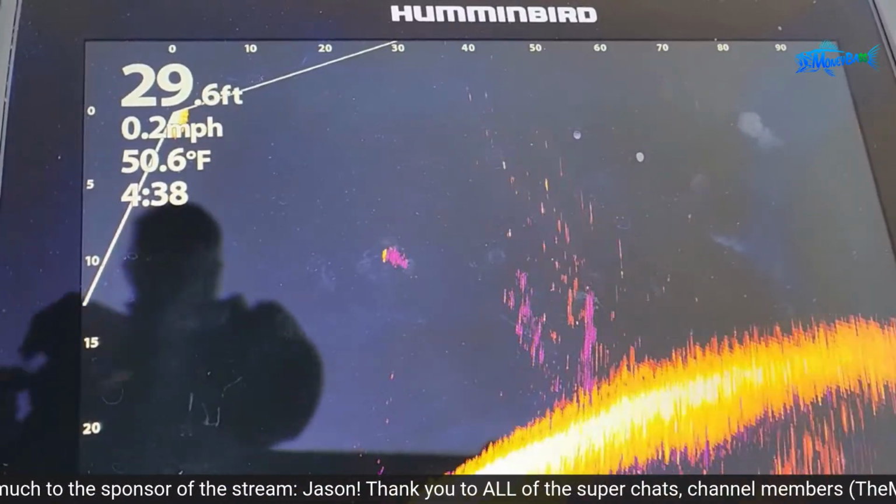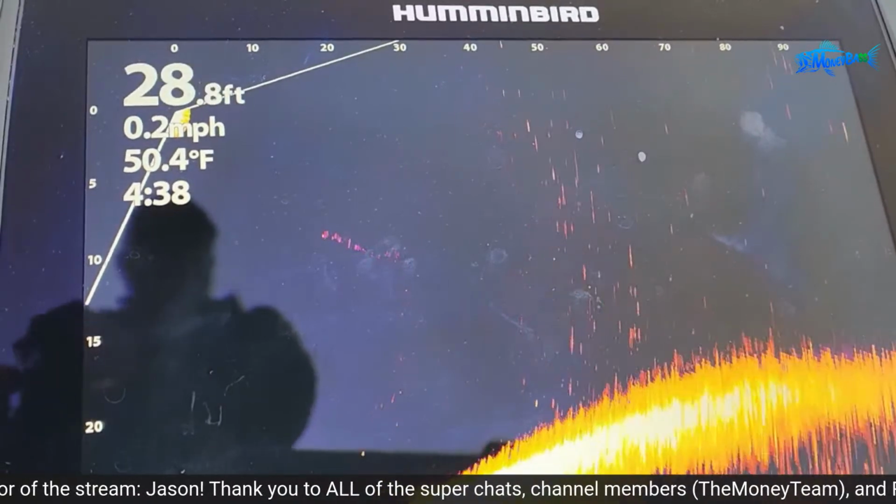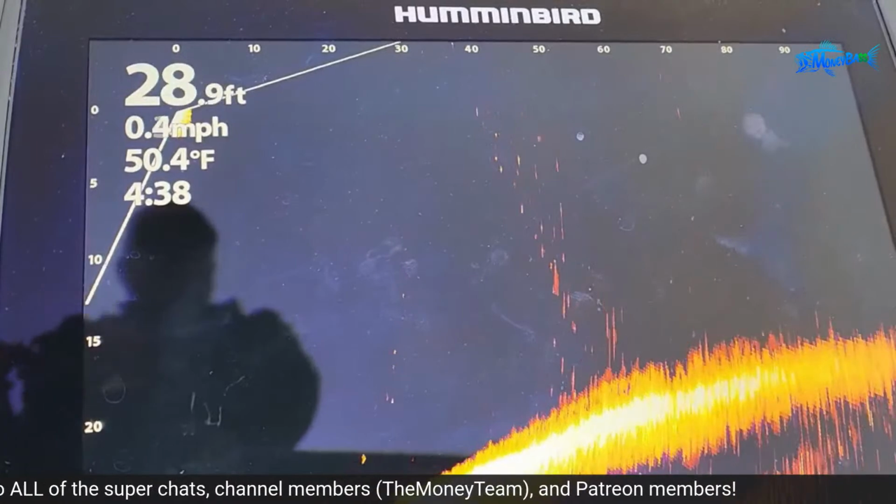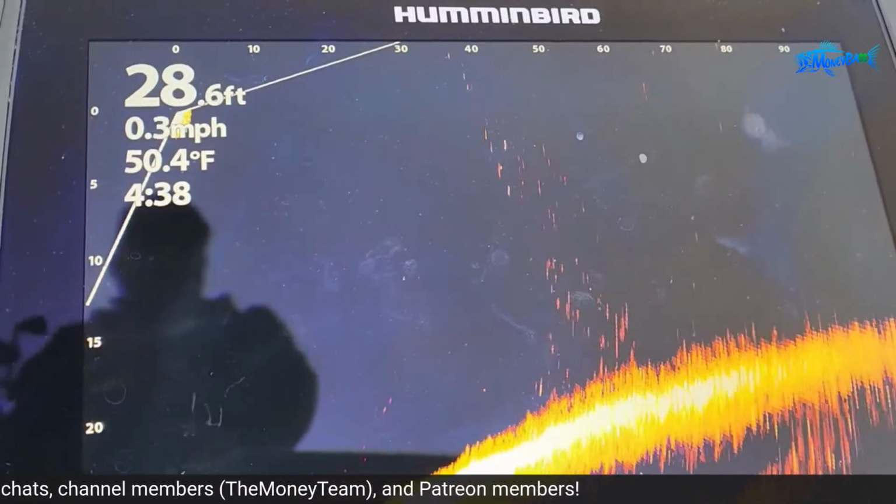But that's really the thing that I wanted to show you guys, just if you change your depth and the distance, then that may help a little bit also. But the other thing is I had that set out to 100 feet.